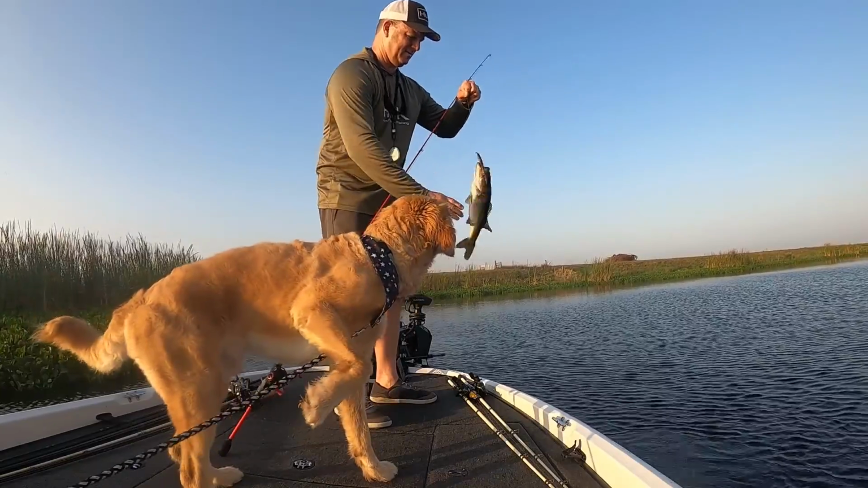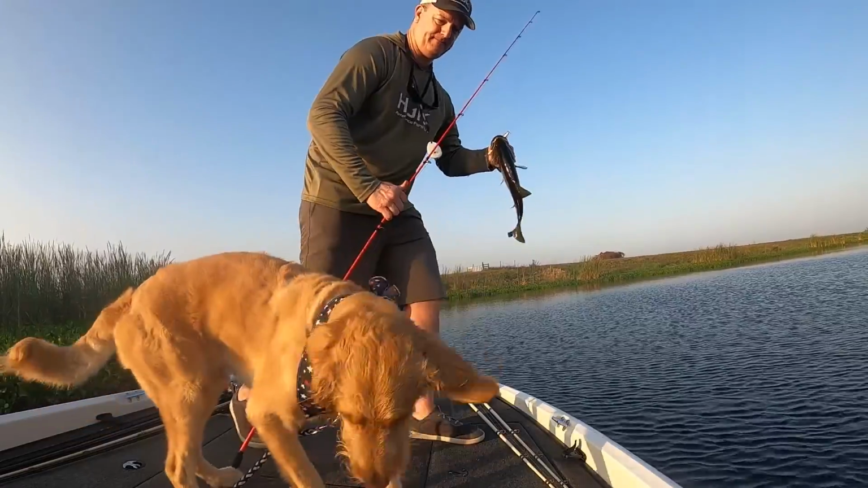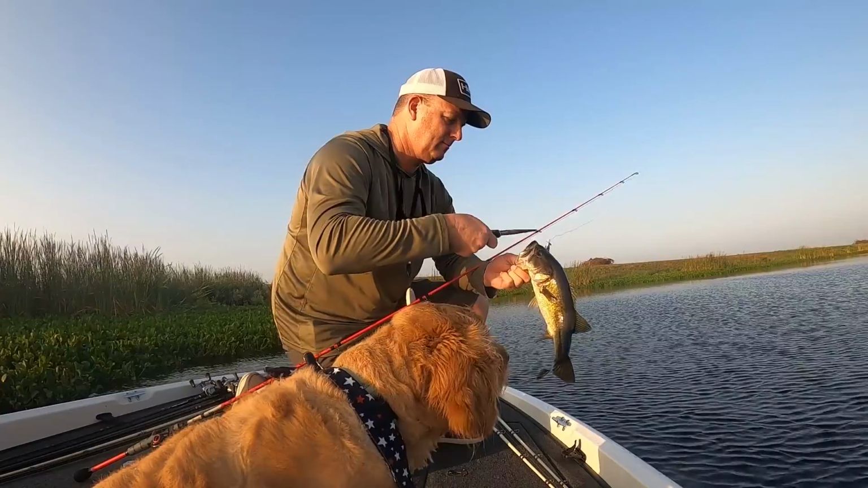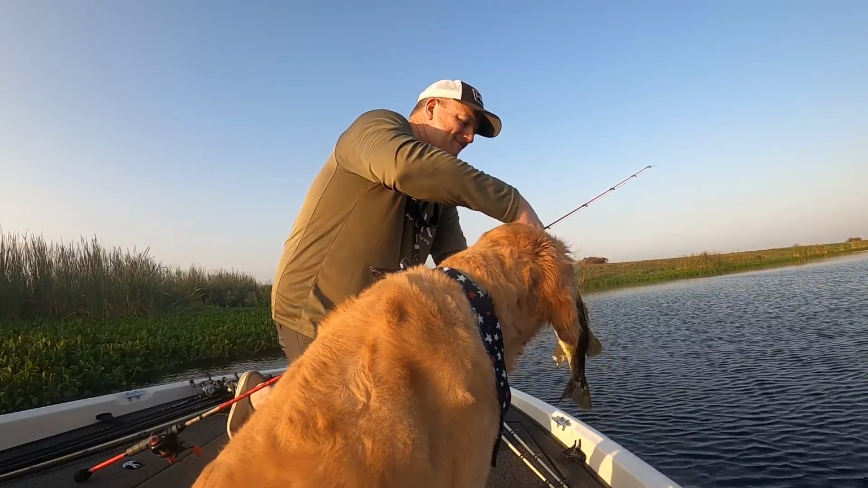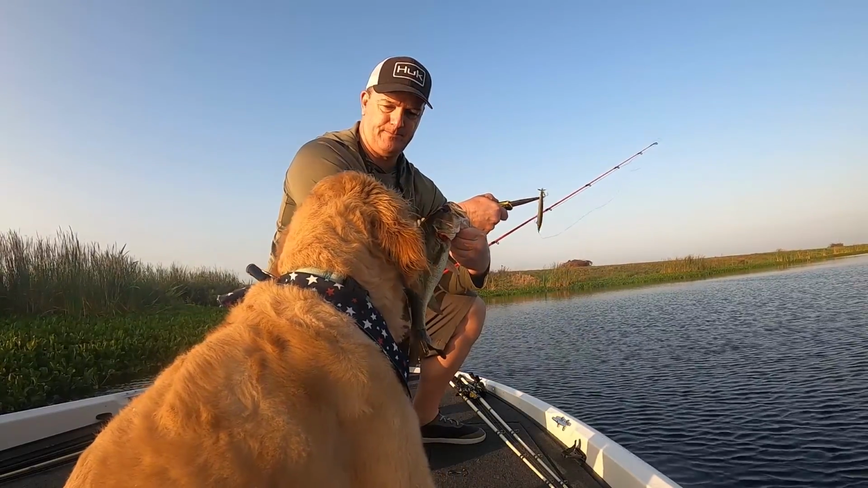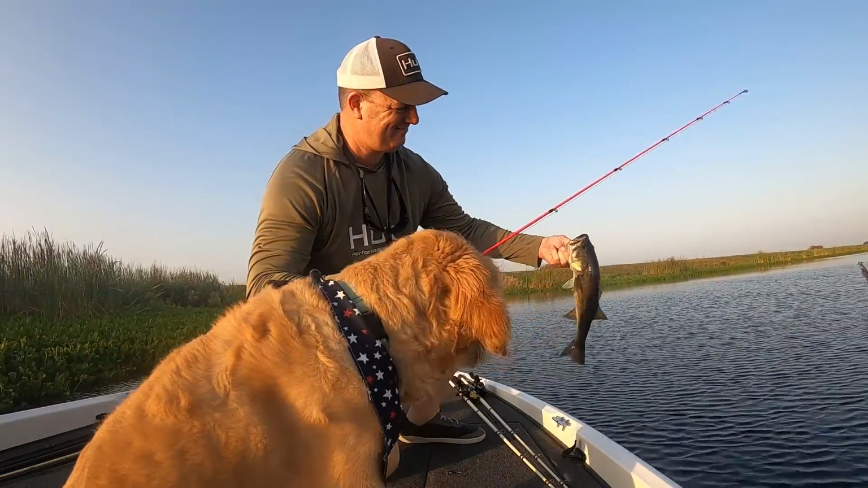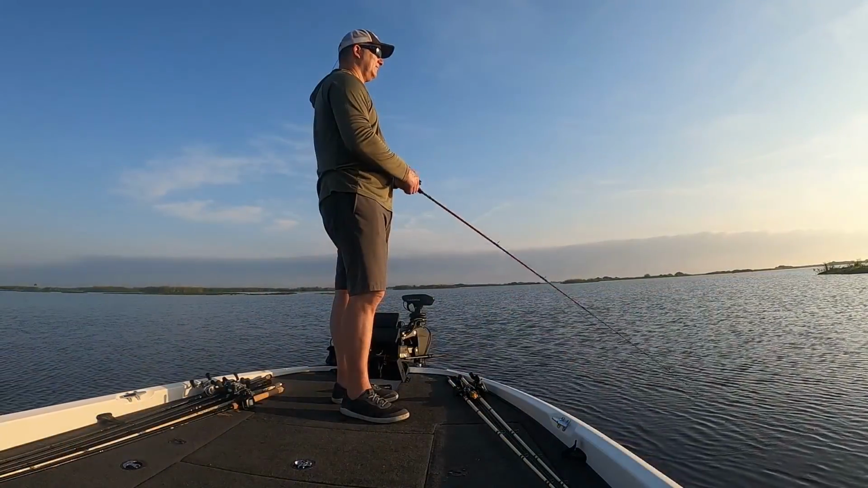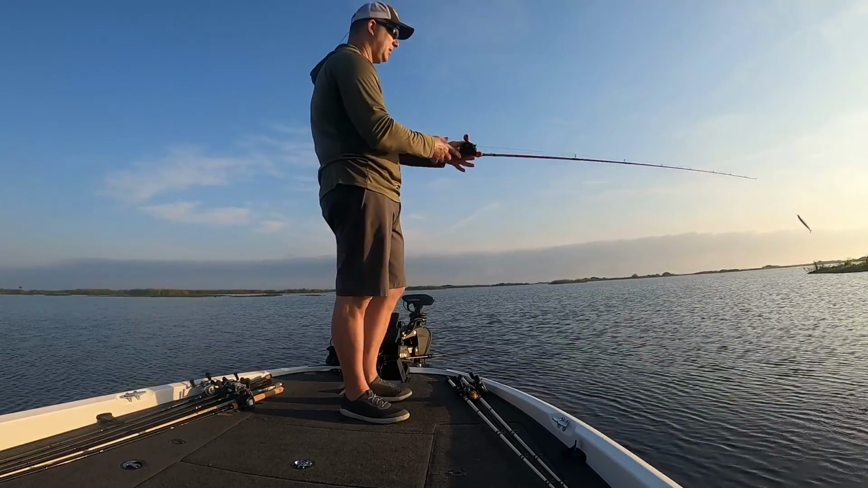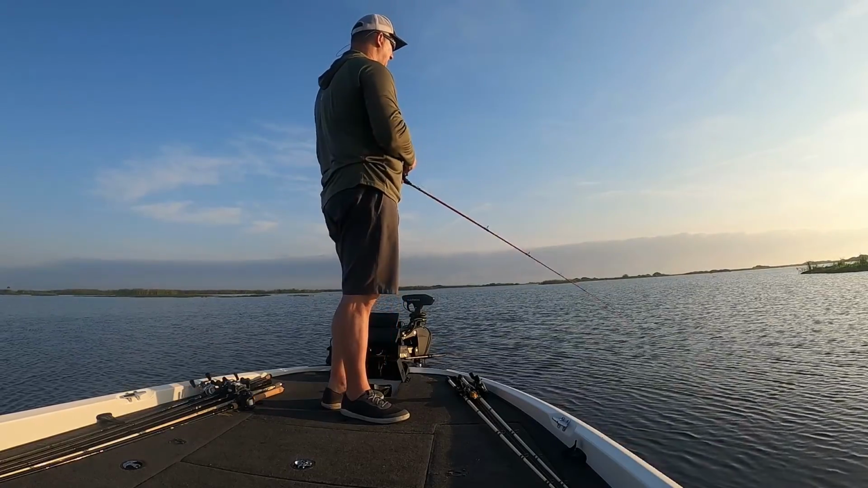All right. Watch out. Here you go. There's a ton of beds over here with fish on them, but it doesn't appear there's any bass nearby.